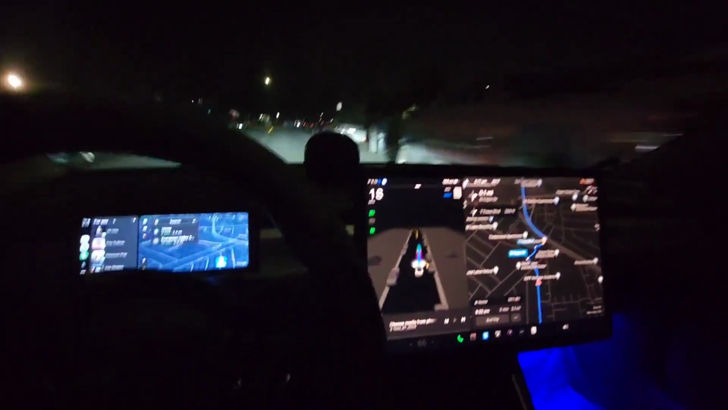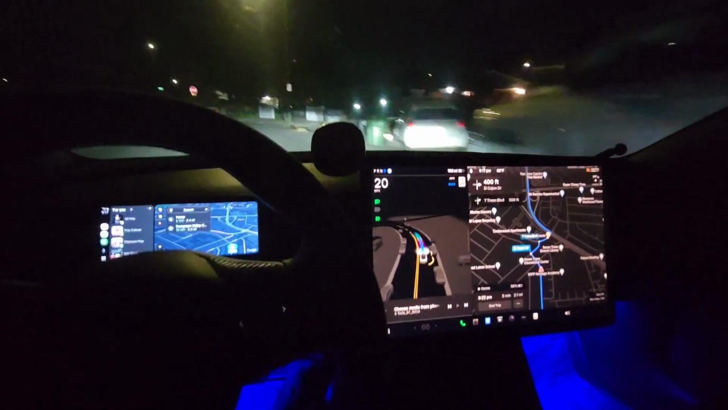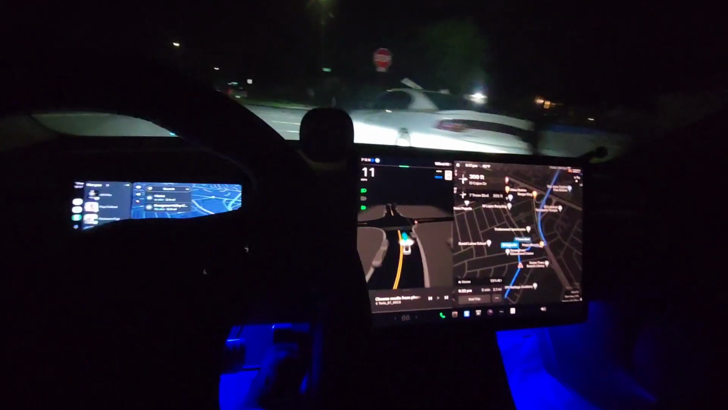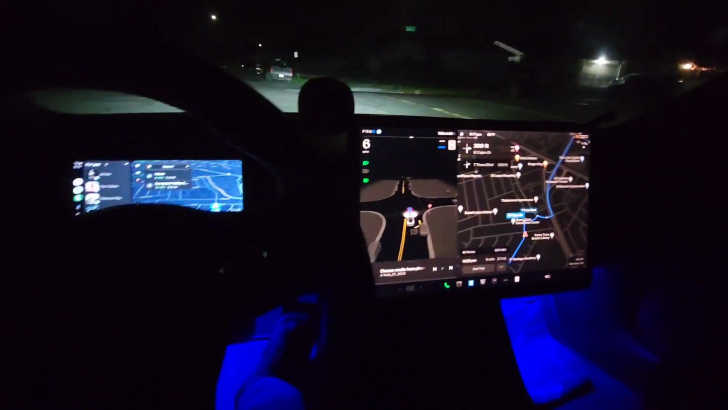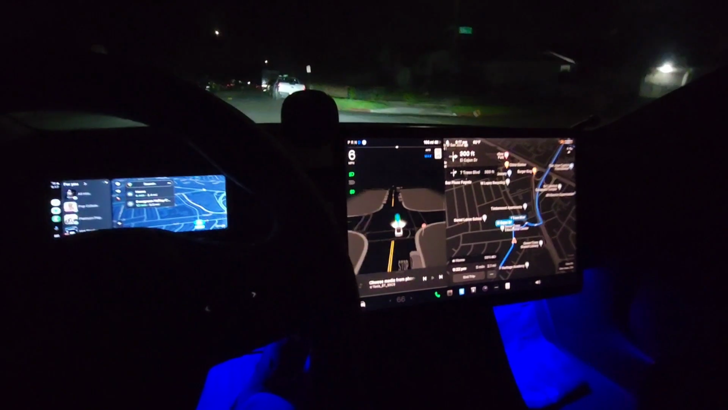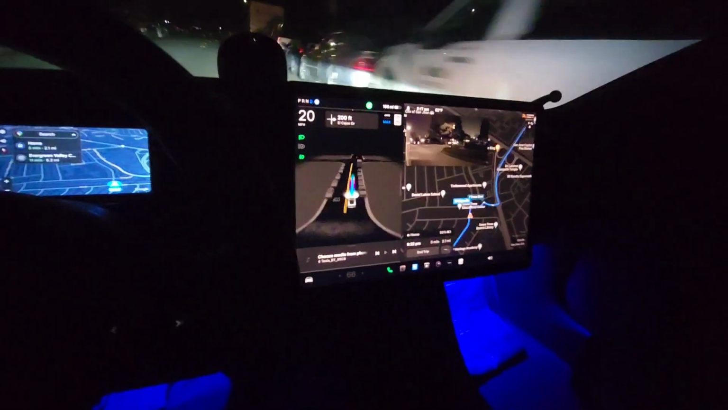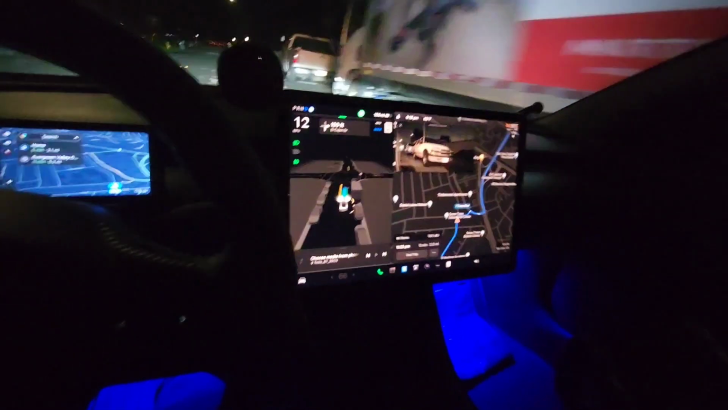Okay, it's going slow. In 500 feet, turn right onto El Cajon Drive. Okay. Going through this intersection very carefully. I would say probably more careful than most human drivers. Now turn right onto El Cajon Drive.